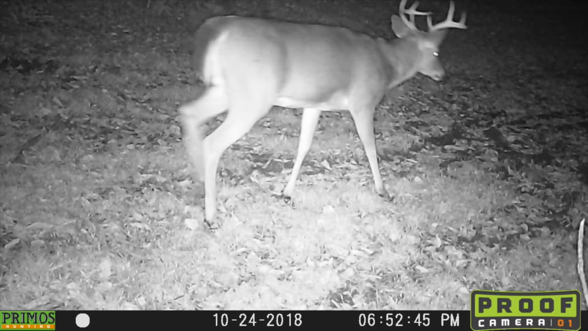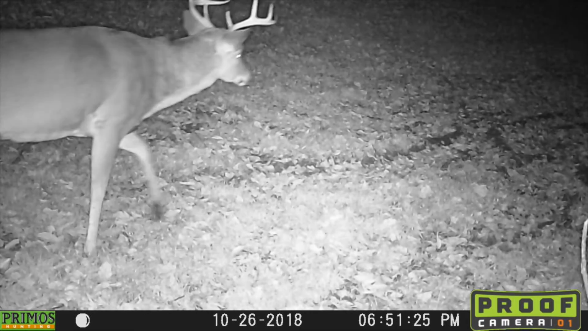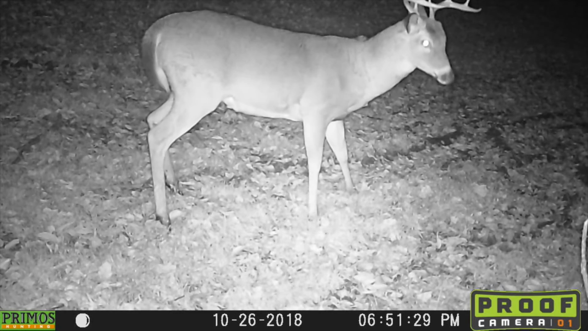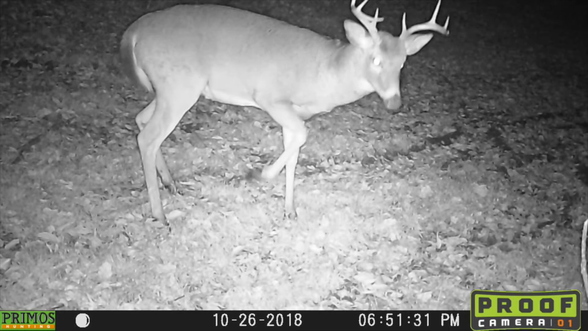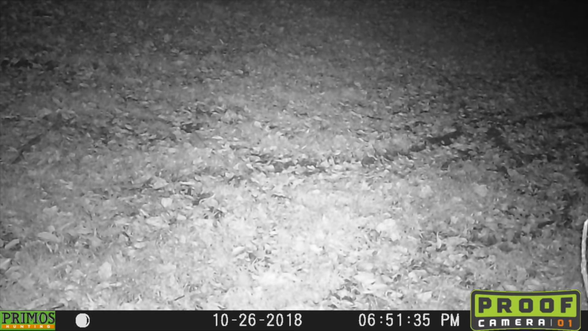Now this buck here is kind of difficult to tell for sure, but I believe it might be that same 8-point. Now this over here are some videos that my dad got on his trail camera, and we're pretty sure this is for sure the same 8-point. And he got him on multiple different occasions walking by this particular location. Not sure what happened here, but this deer definitely spooked as he walked by the trail camera. But I believe that's this same 8-point.